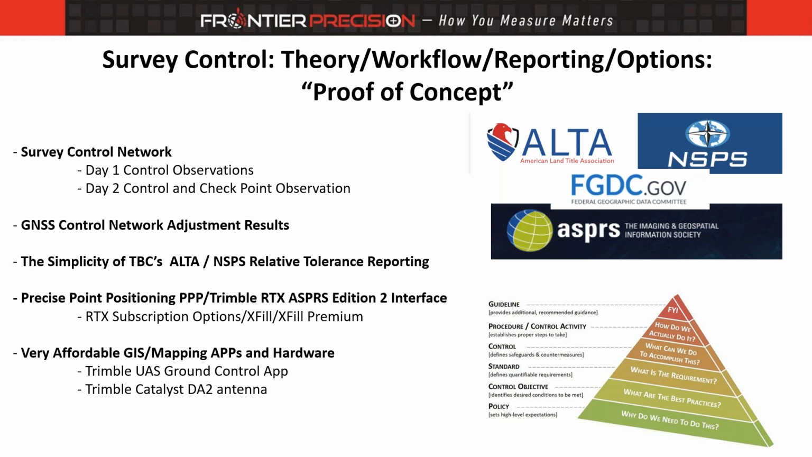On my portion, I'll be talking about our control, both on day 1 and day 2, that Kyle touched on. Also looking at some of the network adjustment results, because according to ASPRS, which will be hitting heavy on session number 2, I have to meet certain requirements. We'll go through that. I'm also going to show some of the simplicity in TBC of relative tolerance reporting that's now been available for ALTA standards, another set of requirements, more focused around title when title is changing, especially on commercial property, of what they require.